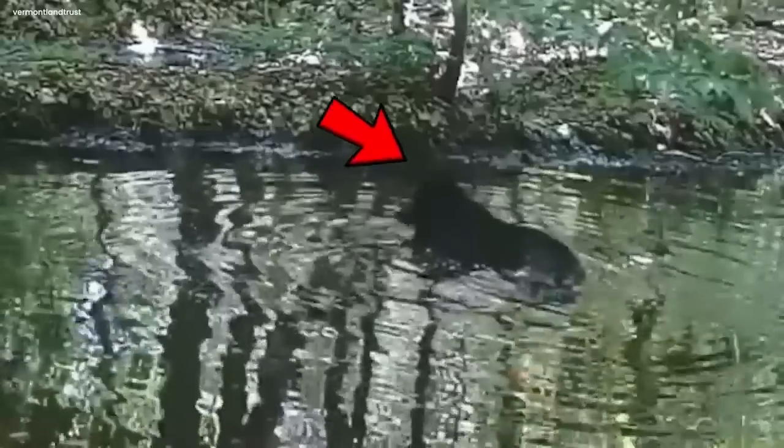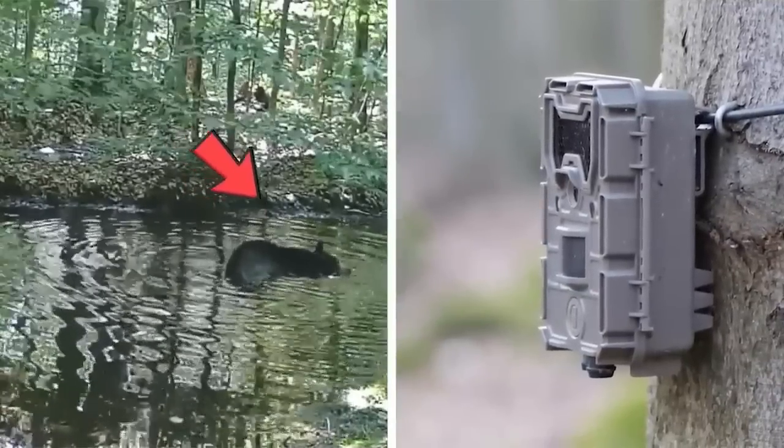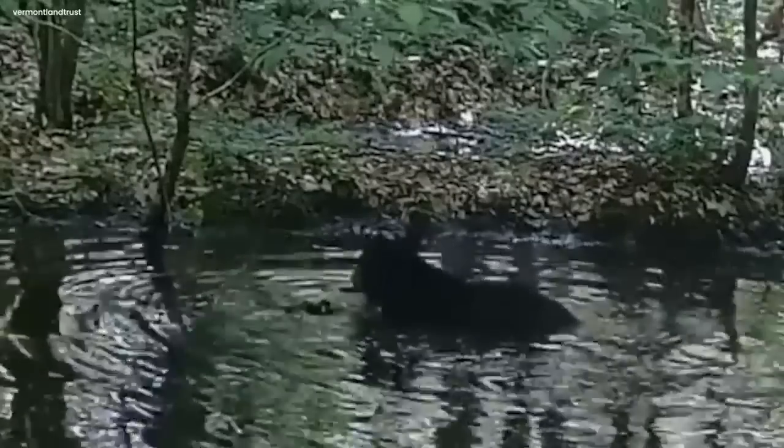And it seemed to be having a blast. It splashed around like it was having a party or something. The camera just quietly watched it all happen, capturing the rare show that left everyone who saw it totally amazed.